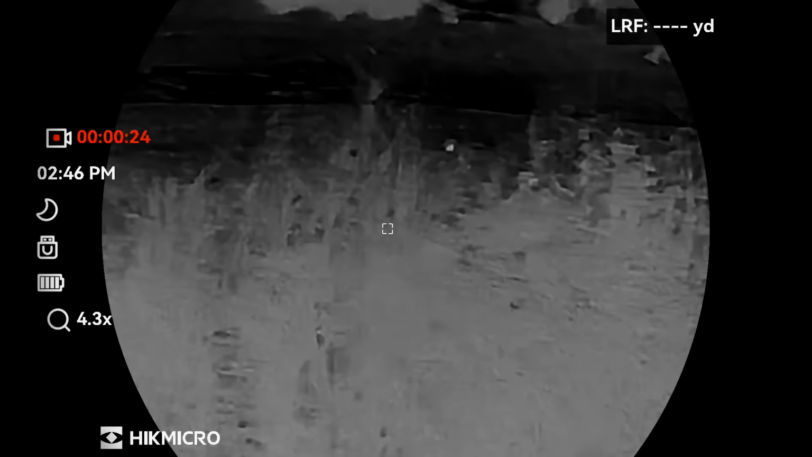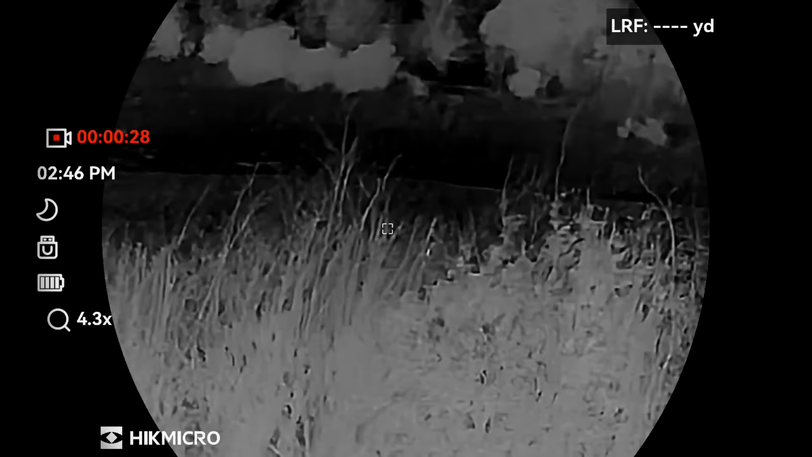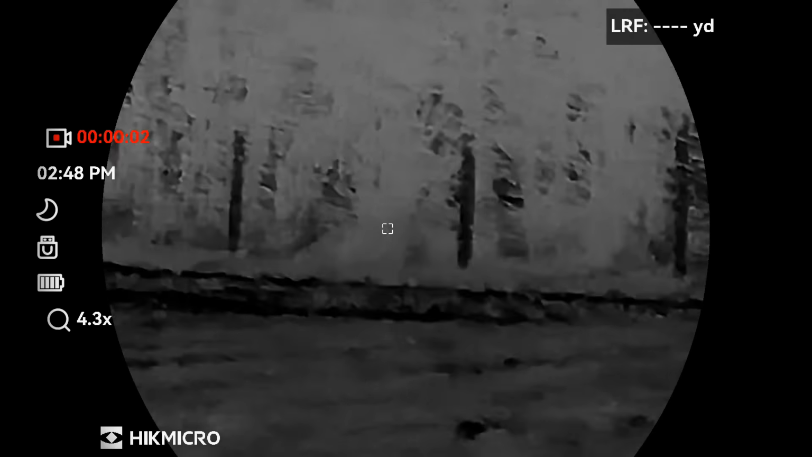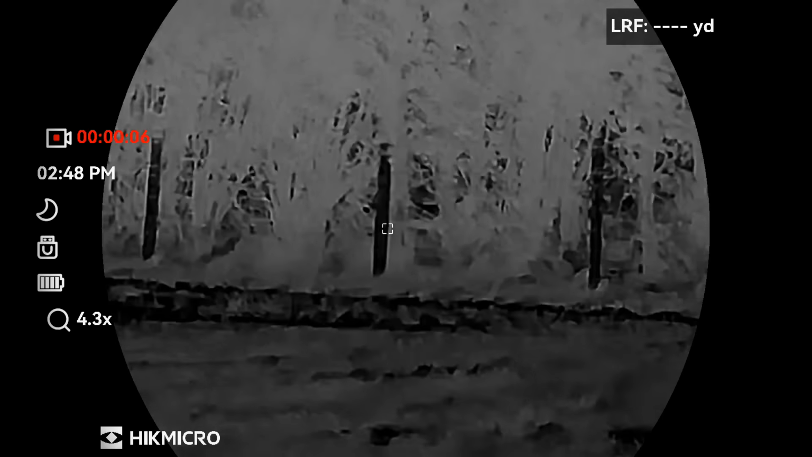And it wasn't too long till I spotted what looked like a fox coming across the field on my right hand side. It got within 30 to 40 yards from me, but couldn't get through the thick hedge.